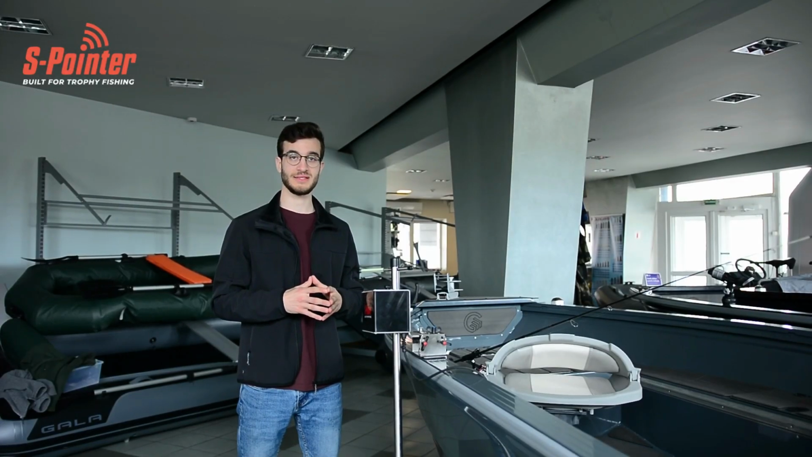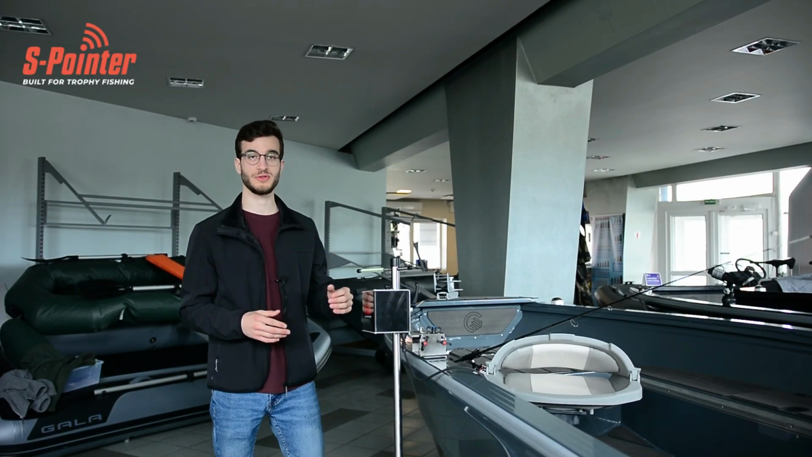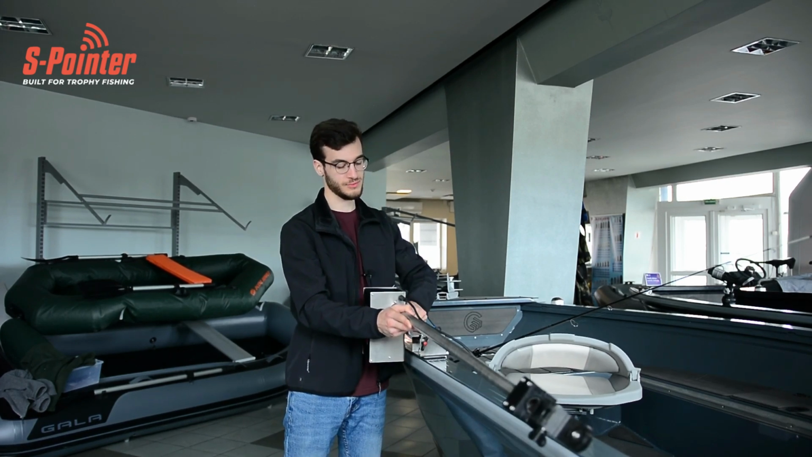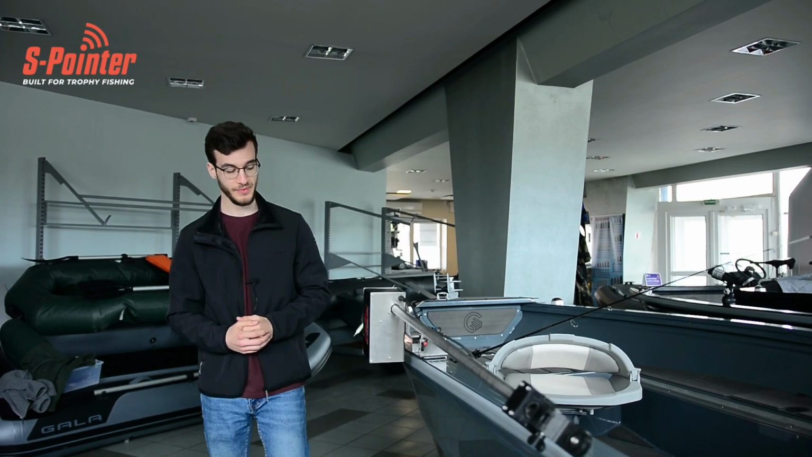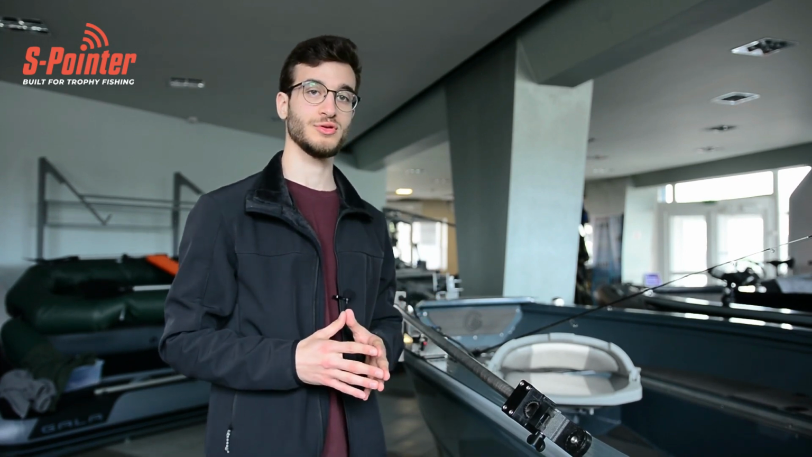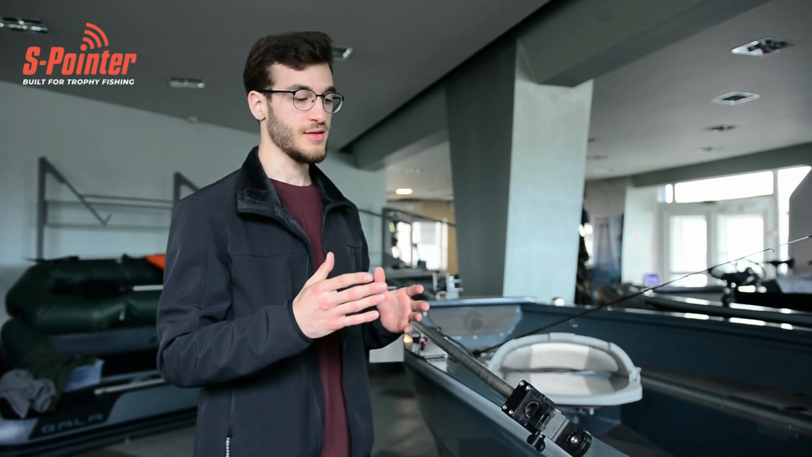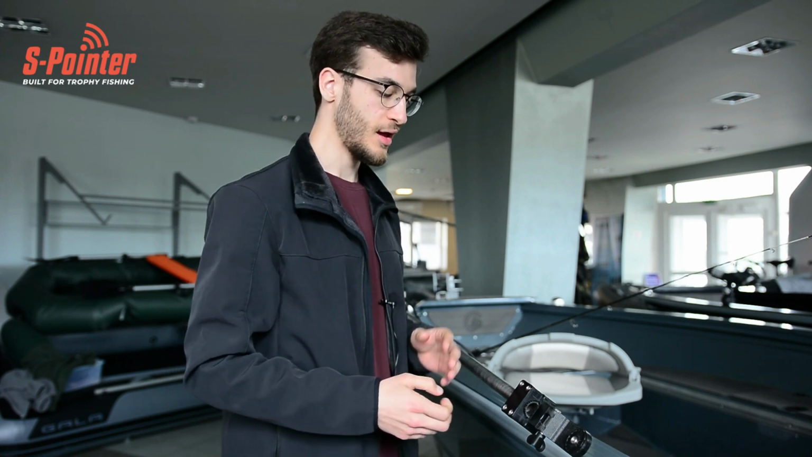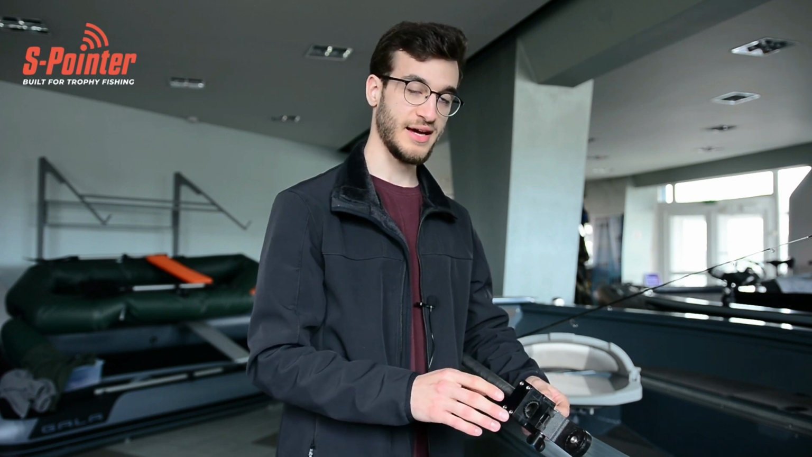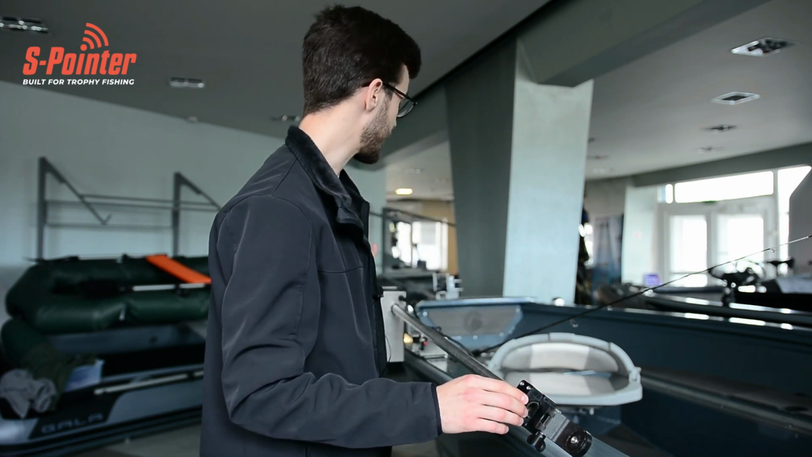When moving between places, it's very easy to put the SPointer into travel mode. Simply turn a handle, put it horizontally to your boat, and tighten the handle. It's not going anywhere. The SPointer also features an all modes 0-degree transducer mount, which is compatible with all 3 major live sonar systems. The ridges on the mount will be made specifically for your transducer.